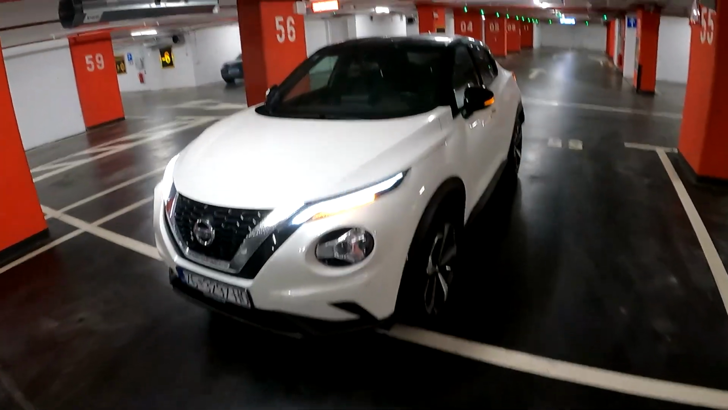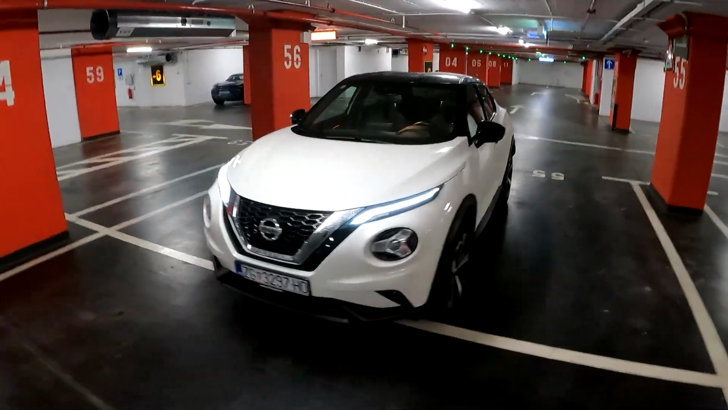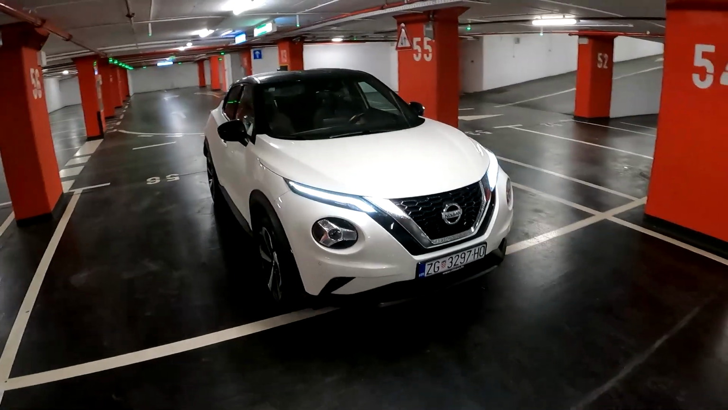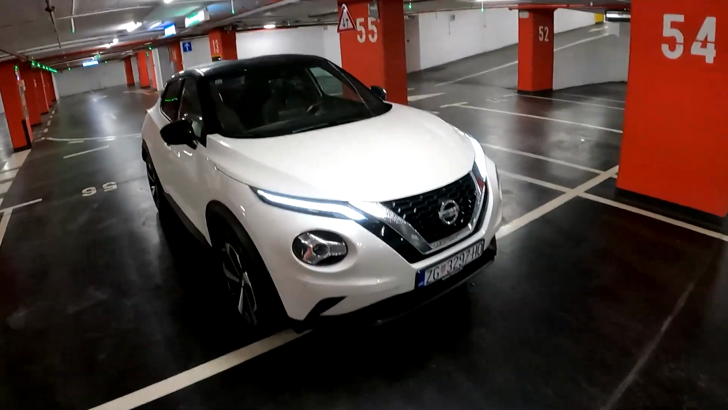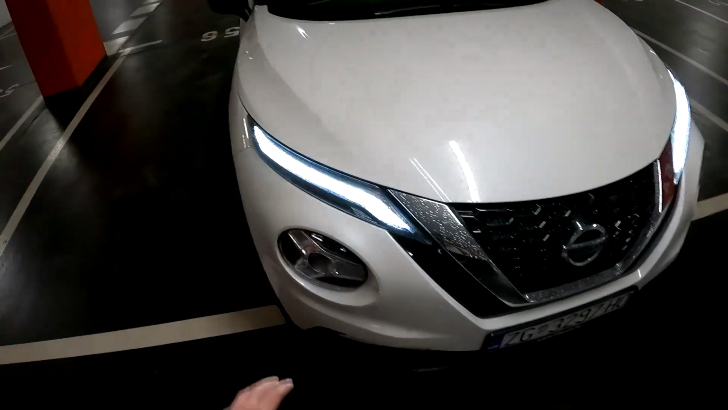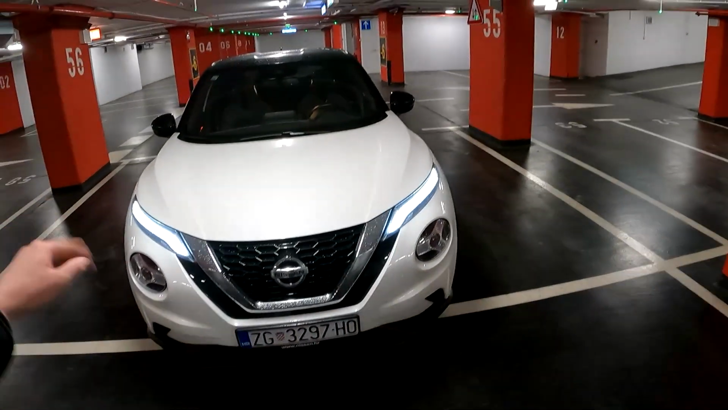A night point of view drive with the all new Nissan Juke. Now this is the second generation model, very funky design. As you can see, we have a completely new face but still very unique. On the front we do have the daytime running LEDs incorporated into this front grille. Together they make the V shape.